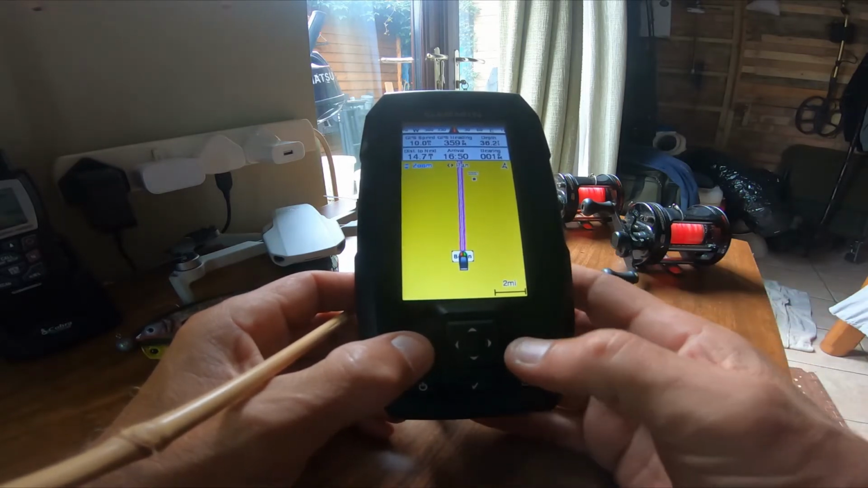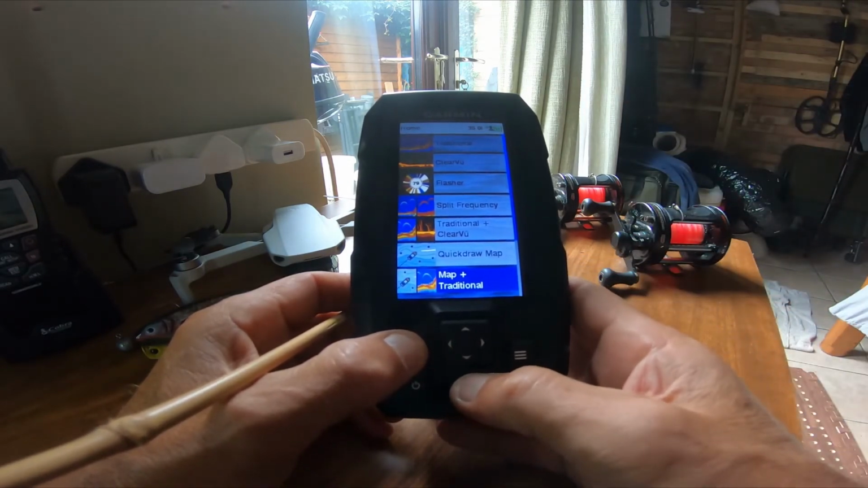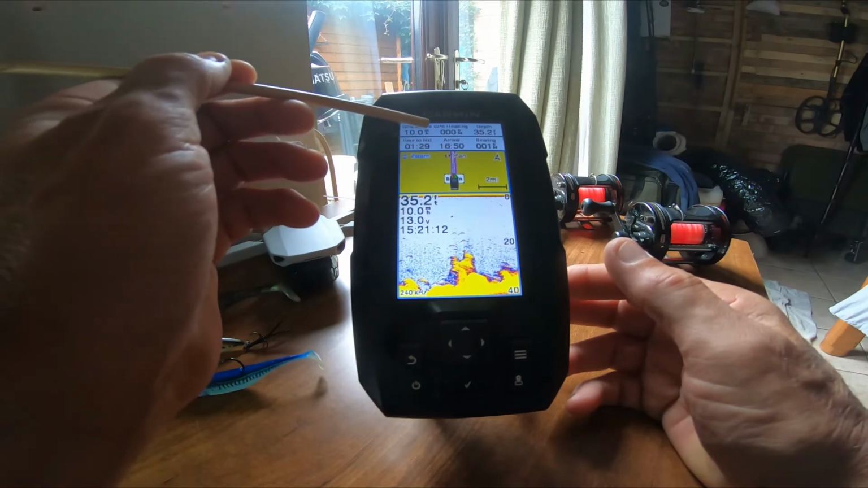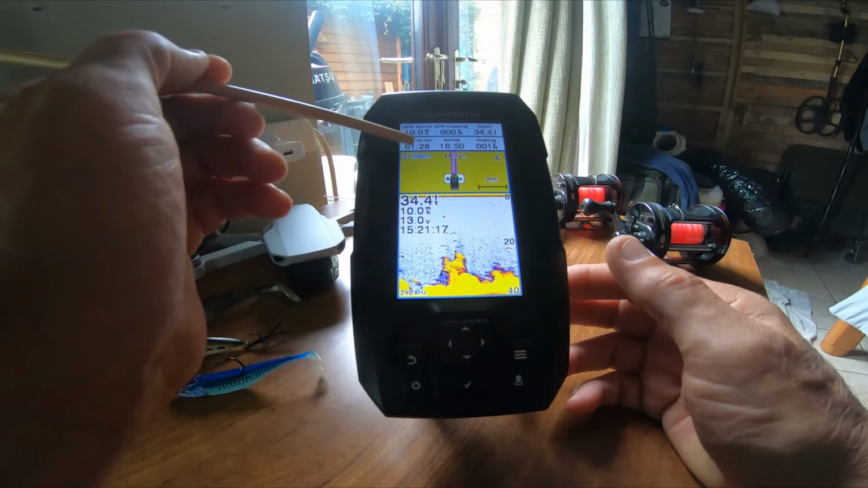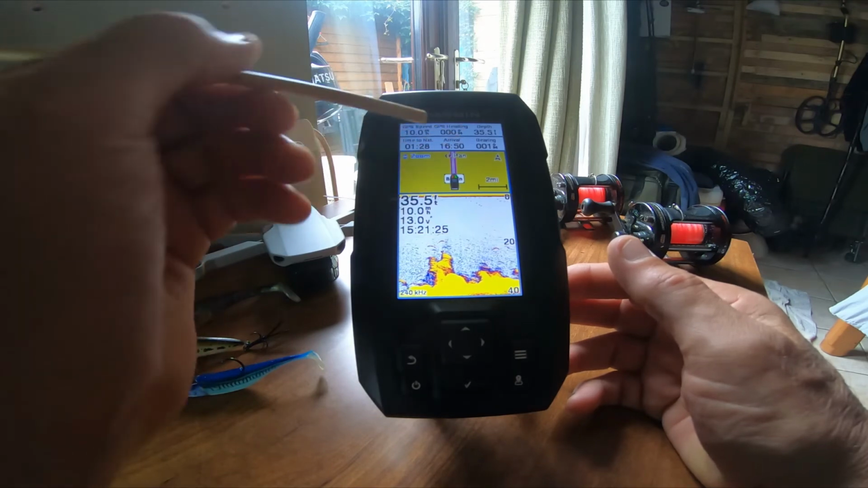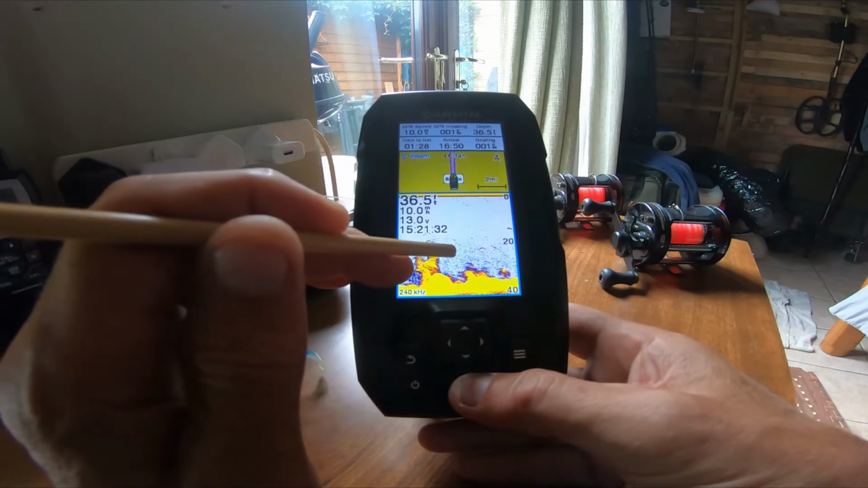Now, I've also noticed that once you come out of this, I think that stays running in the background. So if you go to the map and the traditional, it shows where you're going, your speed, the heading, the depth, the time, and the arrival. It says here that time to the next is going to be 0128, arrival at 16:15. And again, I can pick what screen I want to work from, 2 or 1.